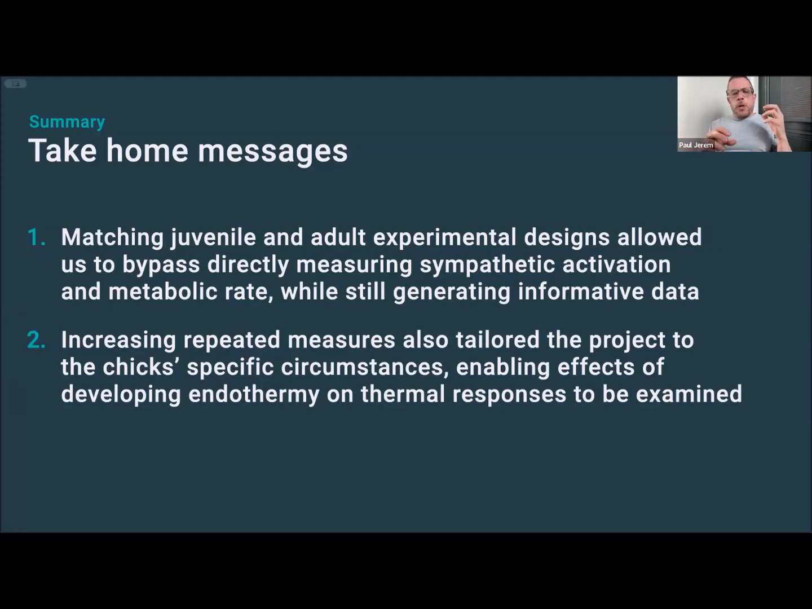So although it's definitely correct to say that a full validation, so in our case comparing chick surface temperatures with direct measurements of sympathetic activation or metabolic rate, would usually be ideal, I think, as Melissa points out, I think it was her method 5, it is sometimes possible to generate similarly instructive data on potential new welfare measures with less effort and potentially less ethical issues through strategic use of existing data.